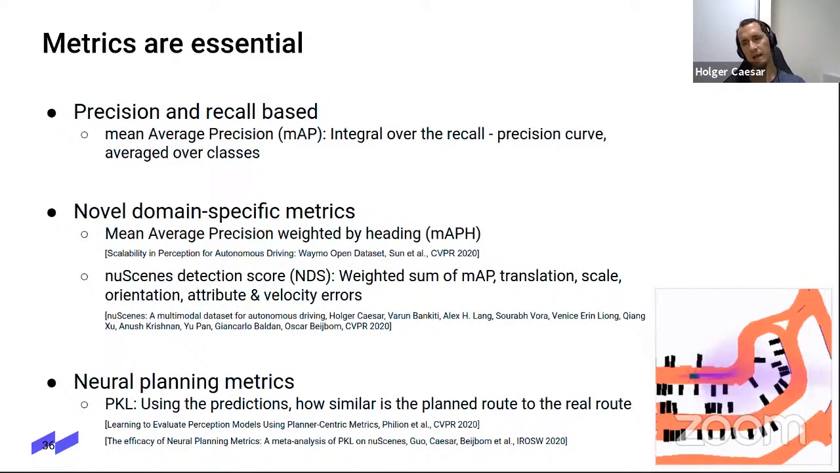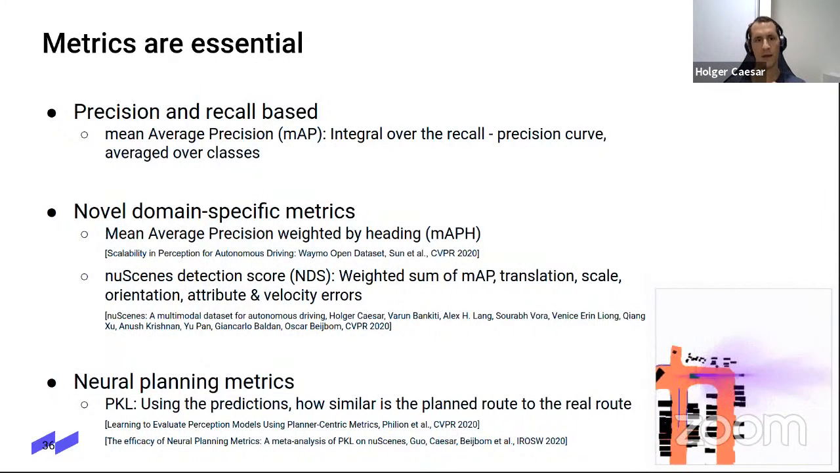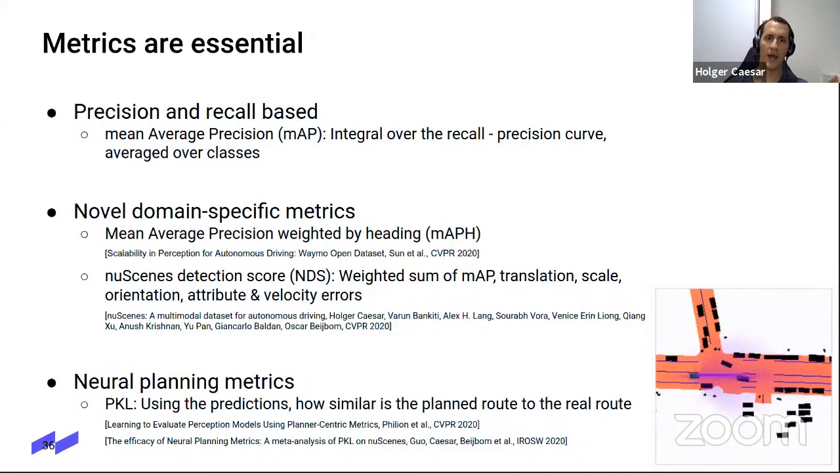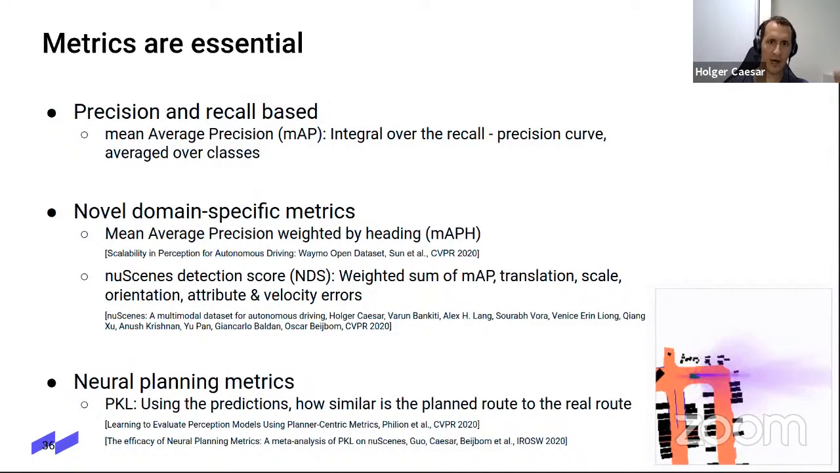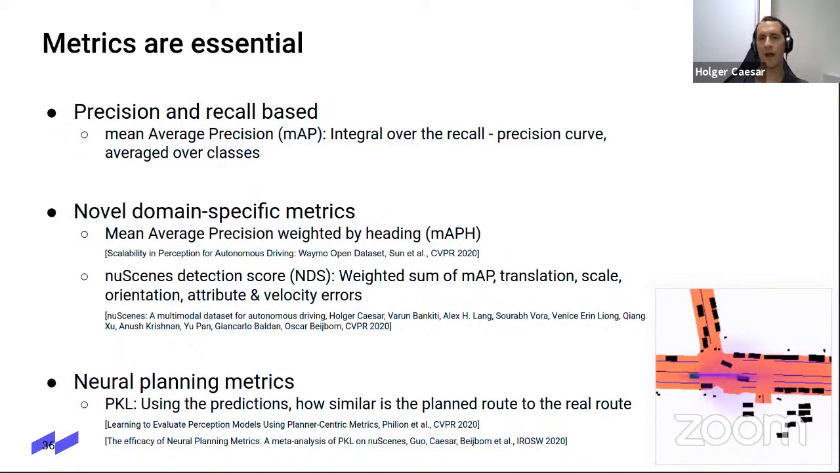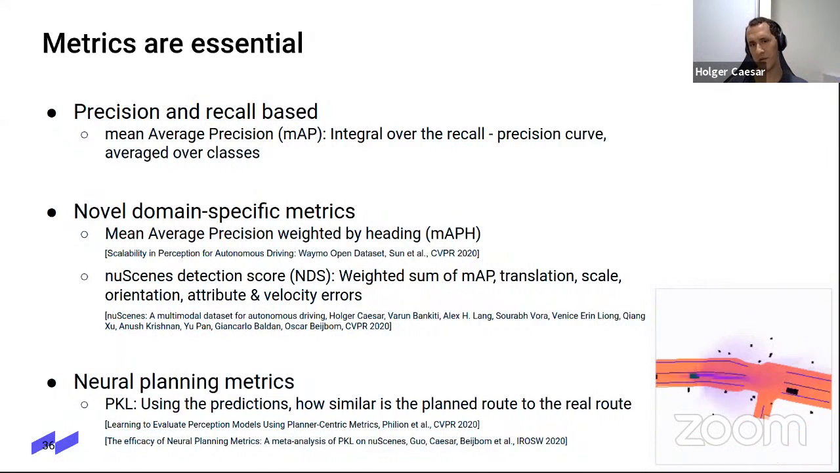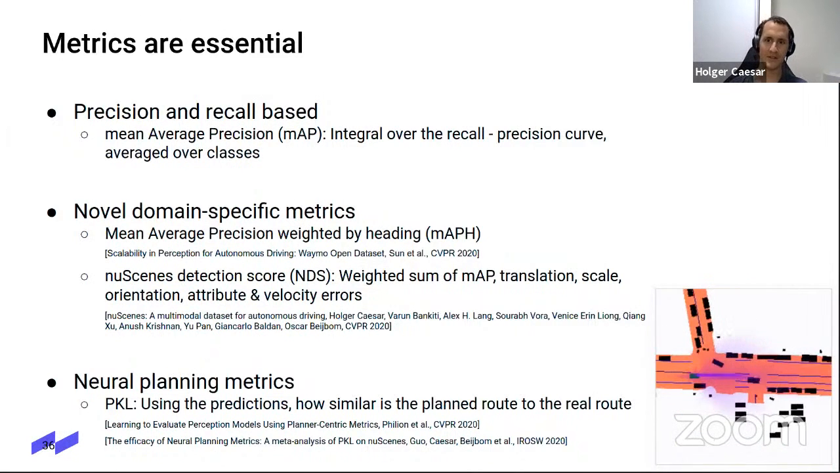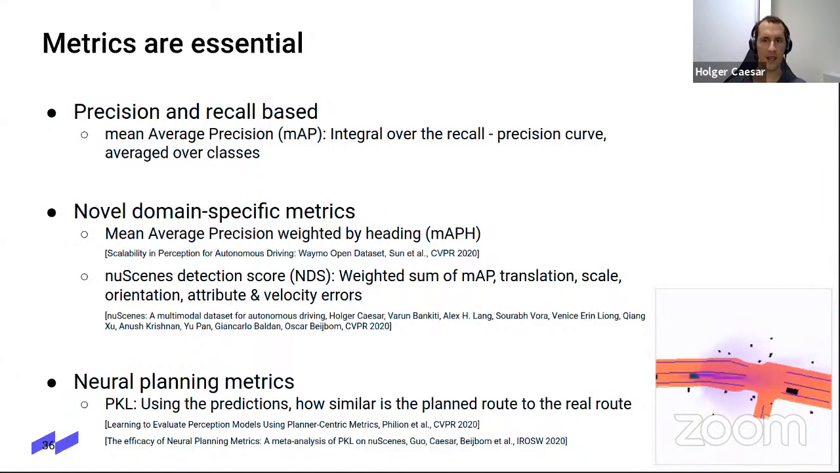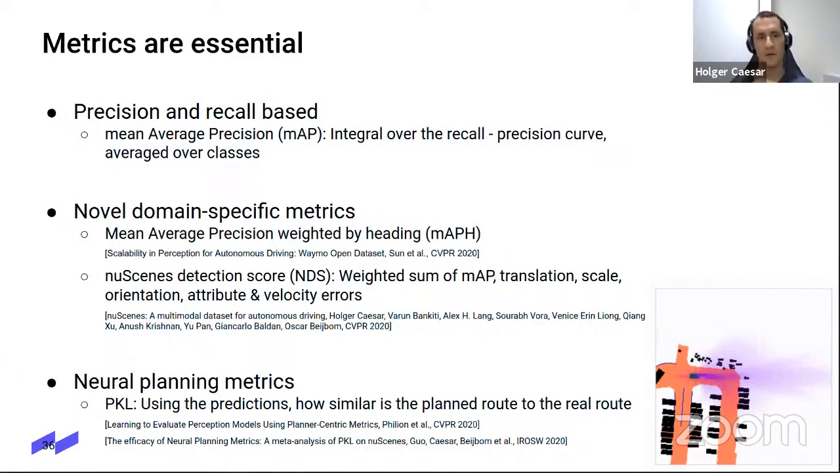So basically, there was a paper by NVIDIA called the PKL metric. What they do is they use the predictions of our object detector, and then they compare how similar the planned route using these predictions is to the real route. So you're kind of comparing where you planned to go to where you actually went a posteriori. And that's why it's KL divergence between those two.